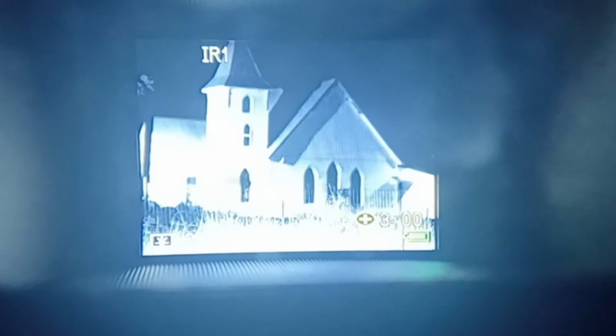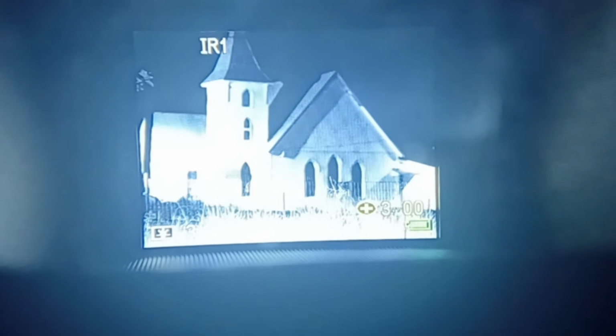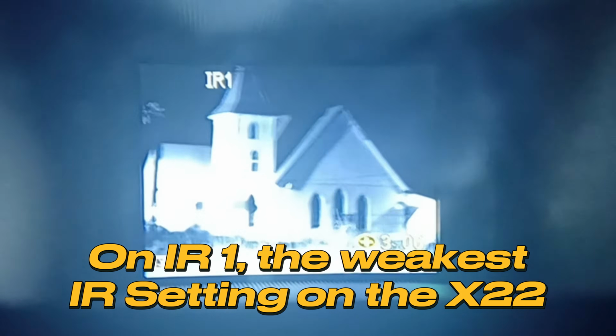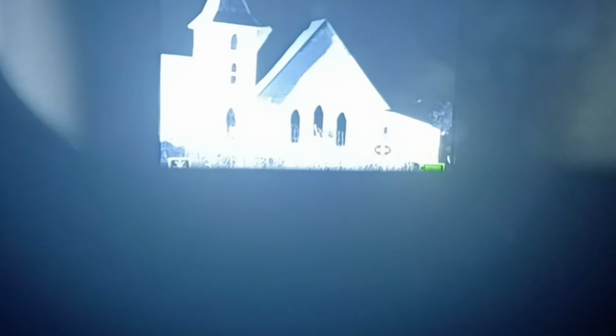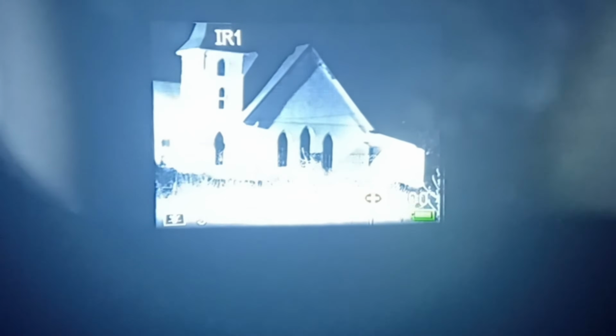Okay, folks, so here's that same church at night, and we're looking at it through the infrared mode now. Okay, and let's do our zoom here. That's 4.5x and 6x. And you can see how well you can see that. I have this mounted on a tripod to get a stable image. There we go. But you can see that that is very, very easy to see. Okay, now let's take a look at something else. And again, that church is about 200 yards away, if not more.